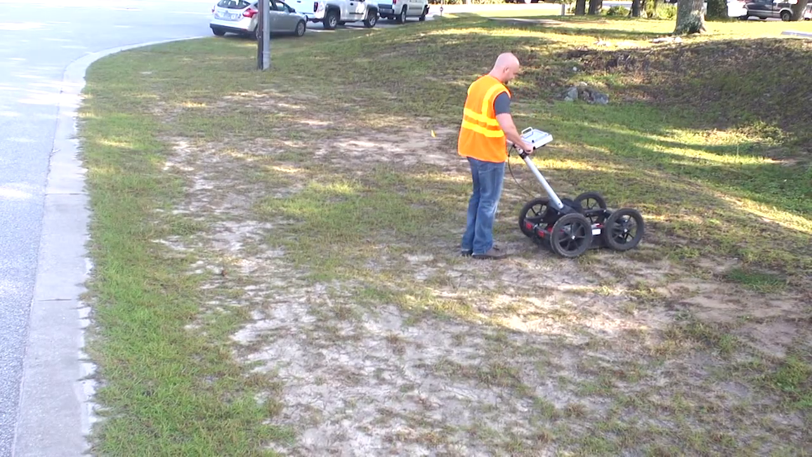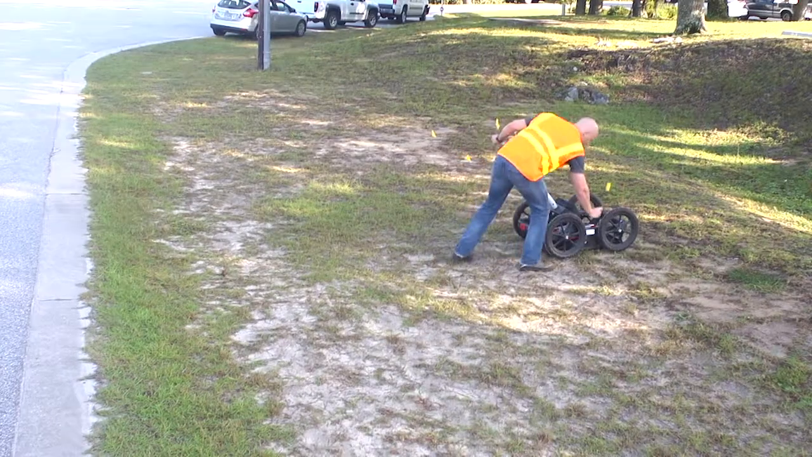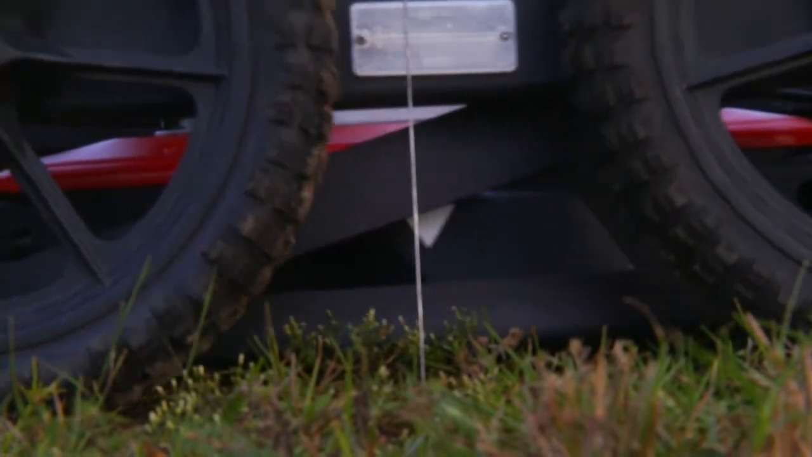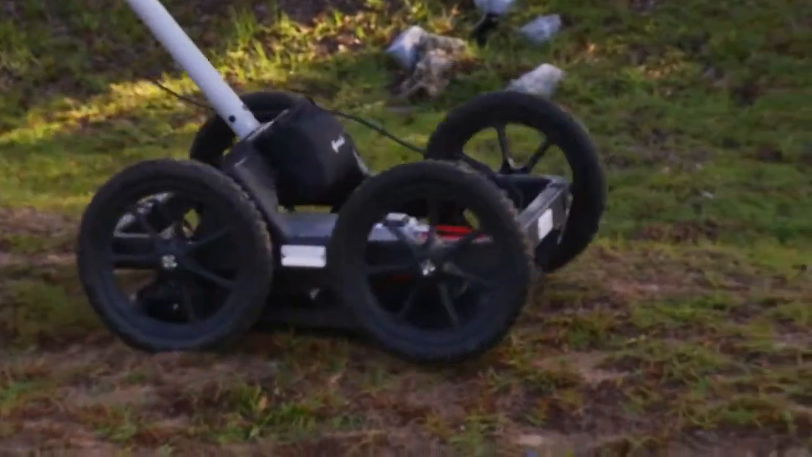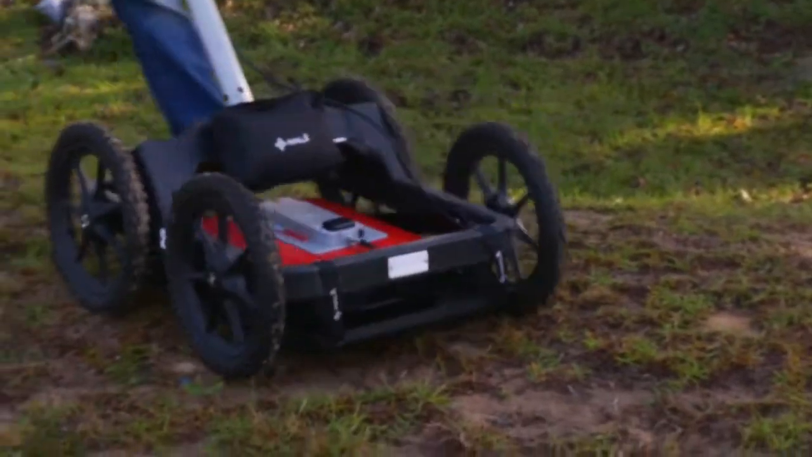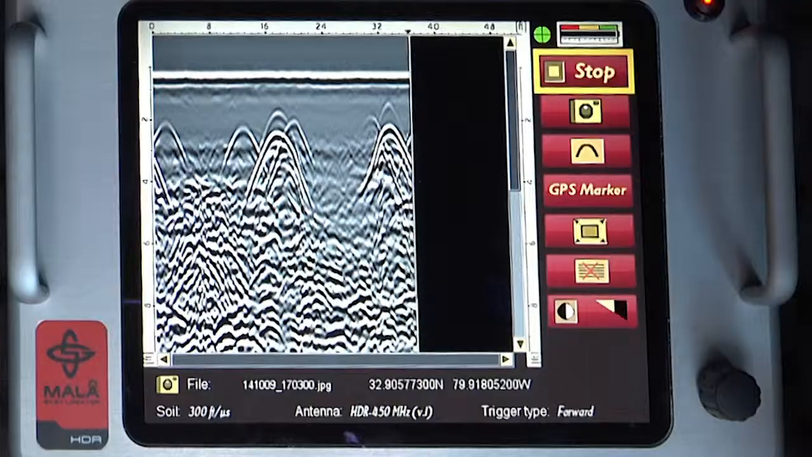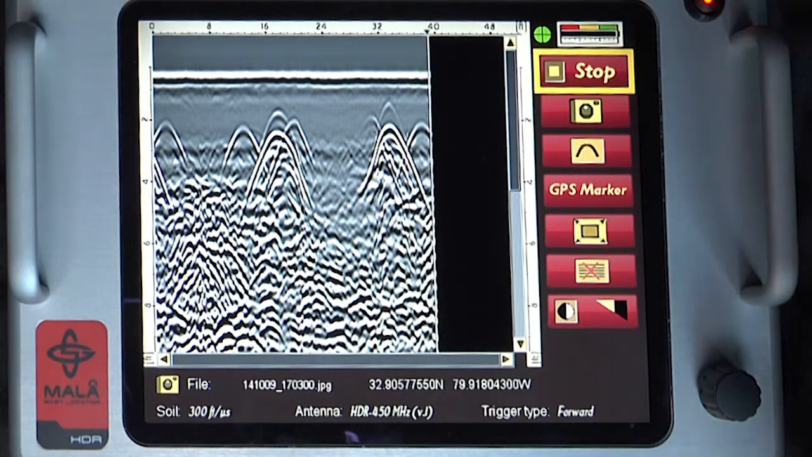backwards. Split the target, whether a hyperbola or other shape, with the cursor. Mark the ground using the arrows on the side of the Easy Locator HDR. To confirm this is a possible utility, move the Easy Locator HDR over a few feet and perform a new scan. Repeating the process in this manner confirms that the object is a linear feature traceable underground.